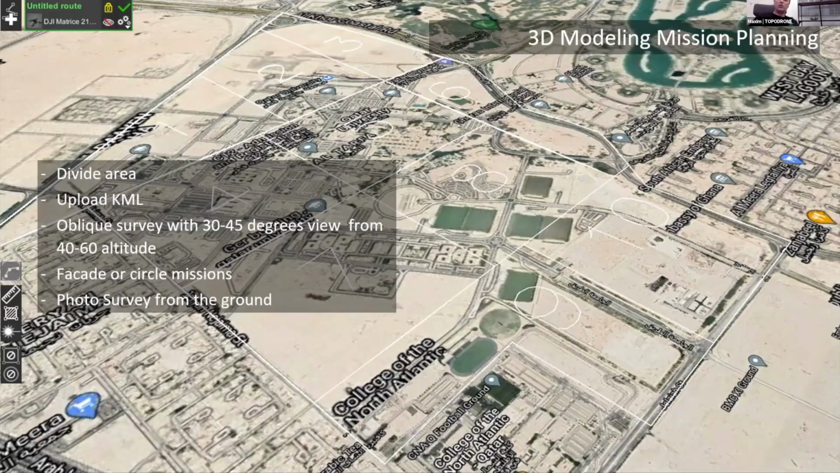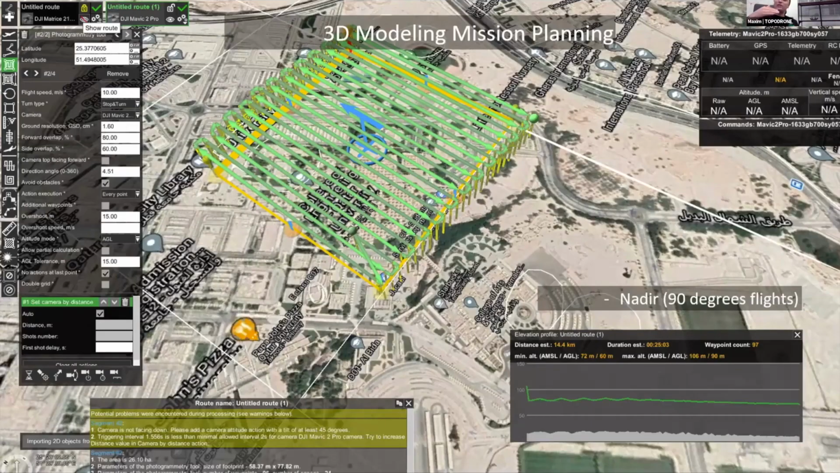First of all, we need to make a survey nadir mission, just to capture nadir images. It was a basis for future photogrammetry data processing. And we divide the area into 12 parts, and we capture all 12 parts with nadir images, and we set up all necessary parameters.